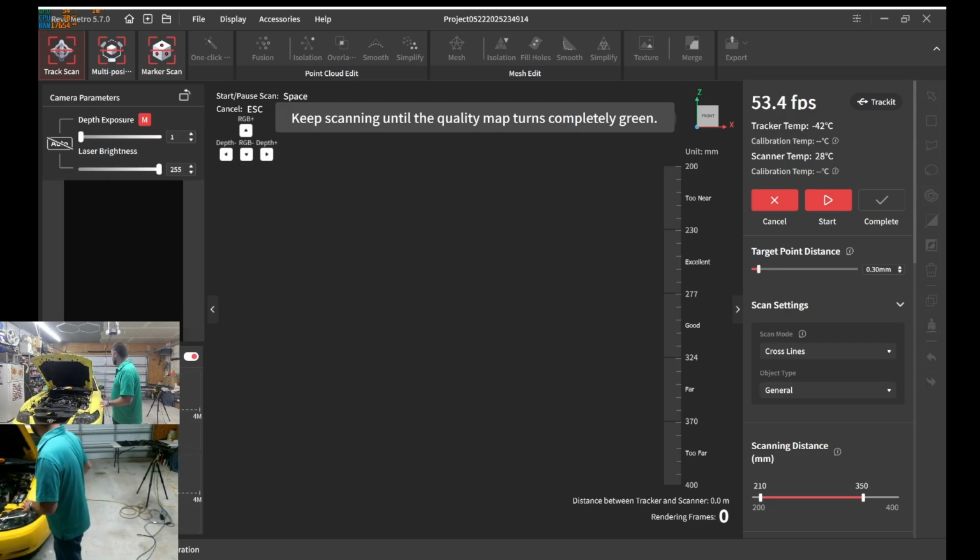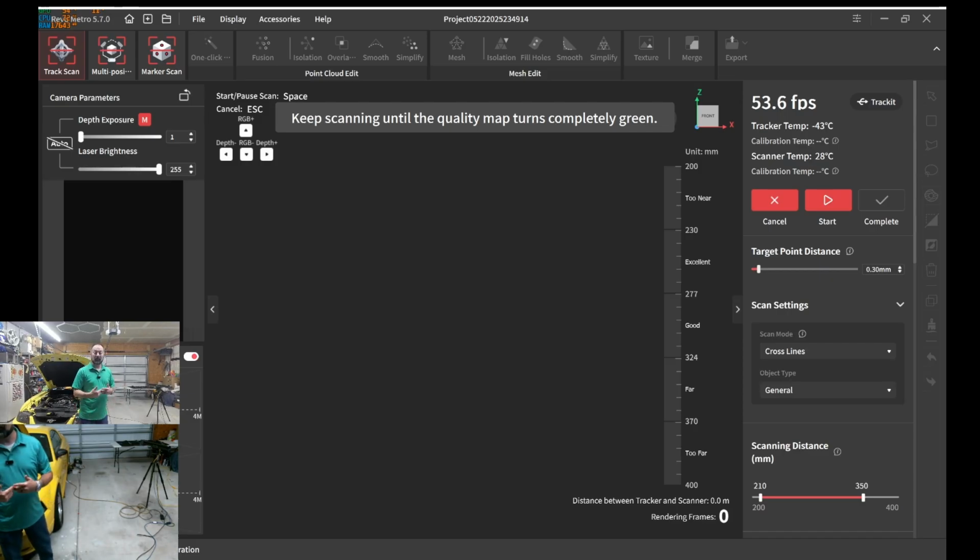But if I move this Trackit back far enough, I can scan most of this entire side of the vehicle. But in this case, so I don't have a 2 hour long video, I want to just scan this fender on this 2000 GT Mustang. I may capture some of the wheel, I'm not sure yet. I wanted to be able to capture this with the tracker in frame so you can see the behavior of what it does when I block tracking.